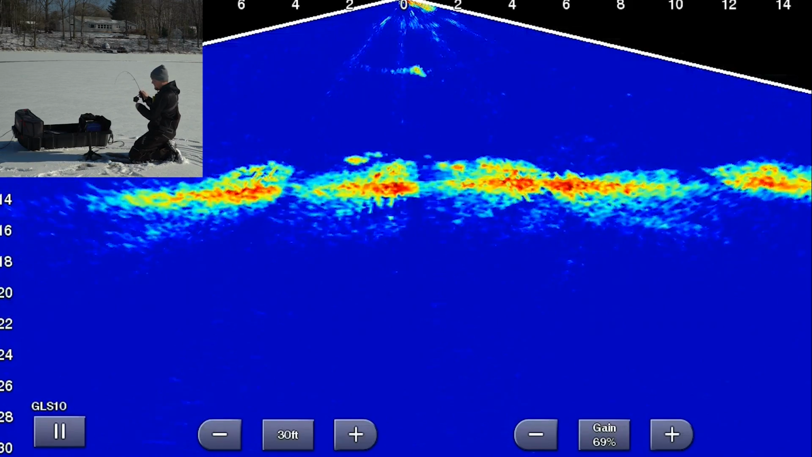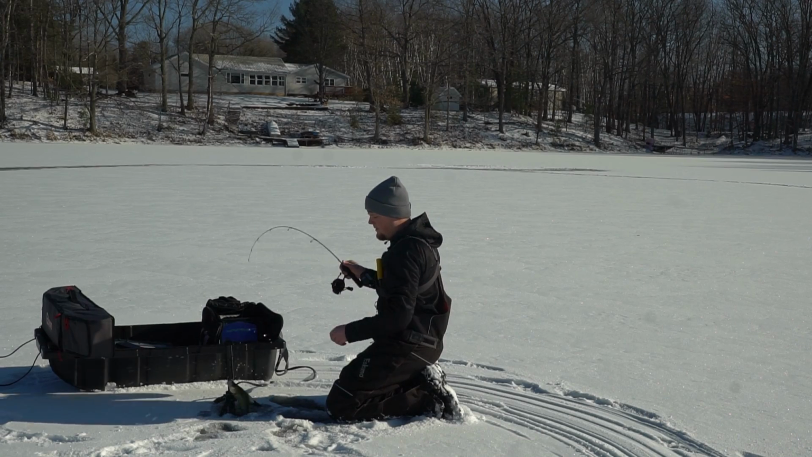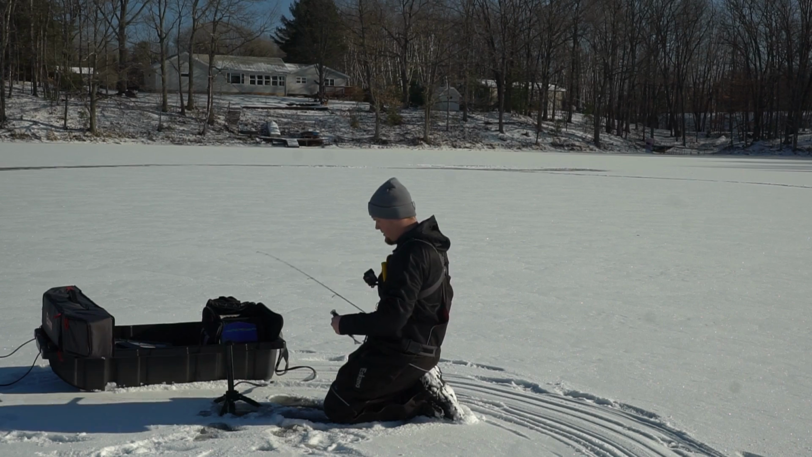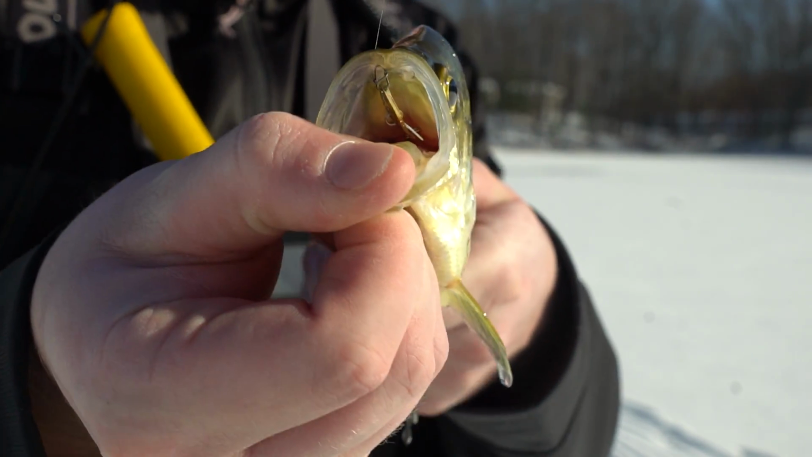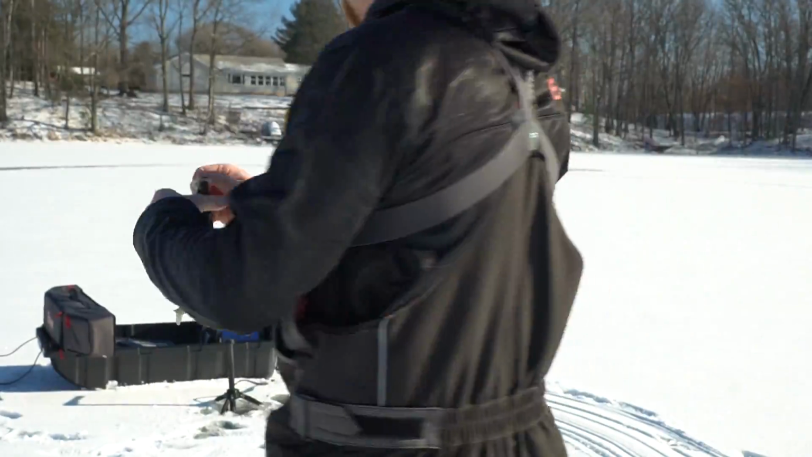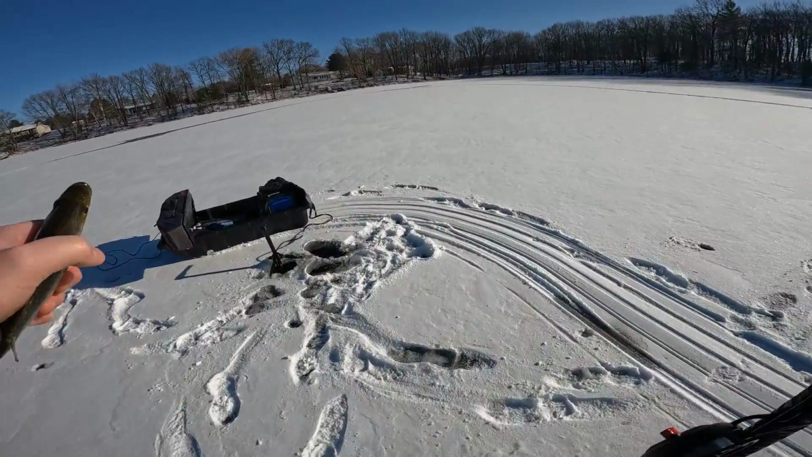Got him. What do we got? It is a crappie. All right, that dinner bell is down its throat. Not a giant crappie by any means, but throttled that dinner bell.